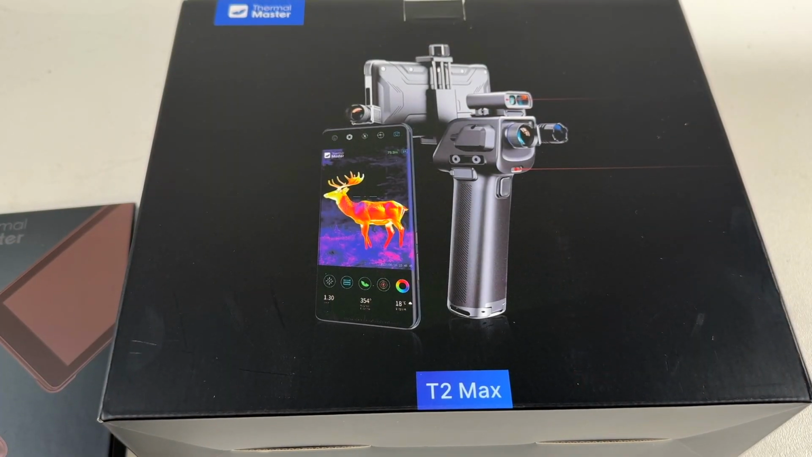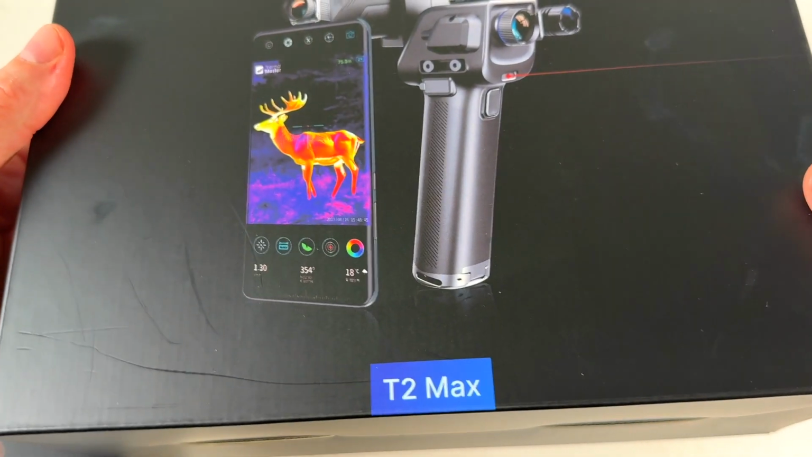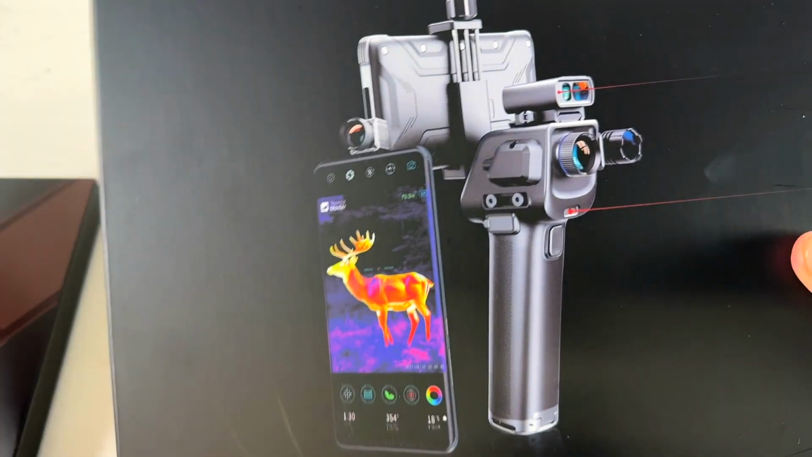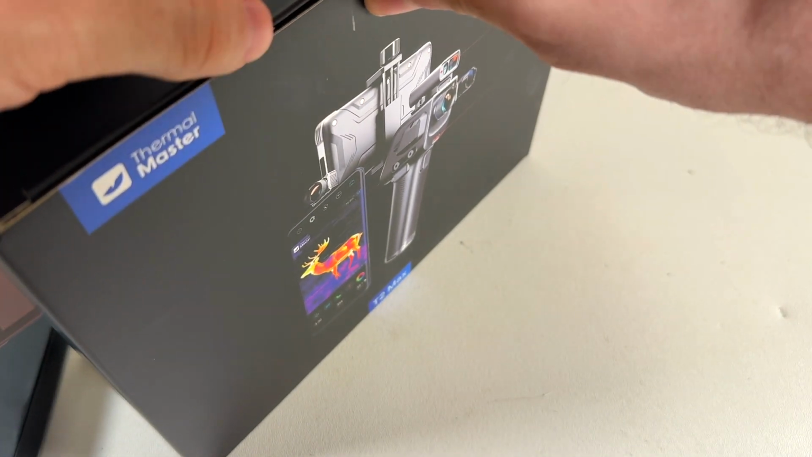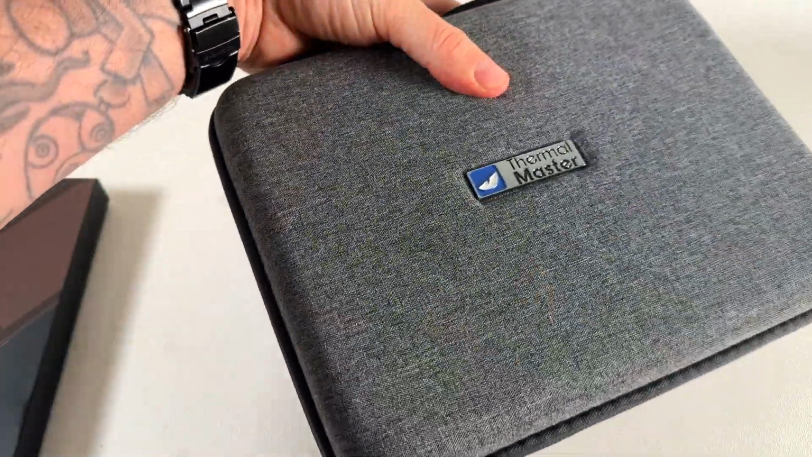All right, very cool. Very excited to get this from the Thermal Master people for review. We have the T2 Max, and then since I have an iPhone, the screen, Titan Pad Plus. So let's do some unboxing, see what we have in here. Okay, this is nice. It's with a case.